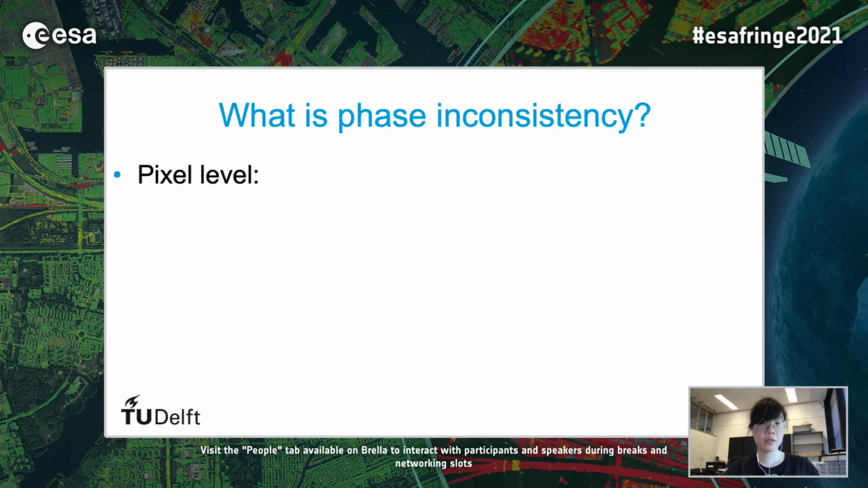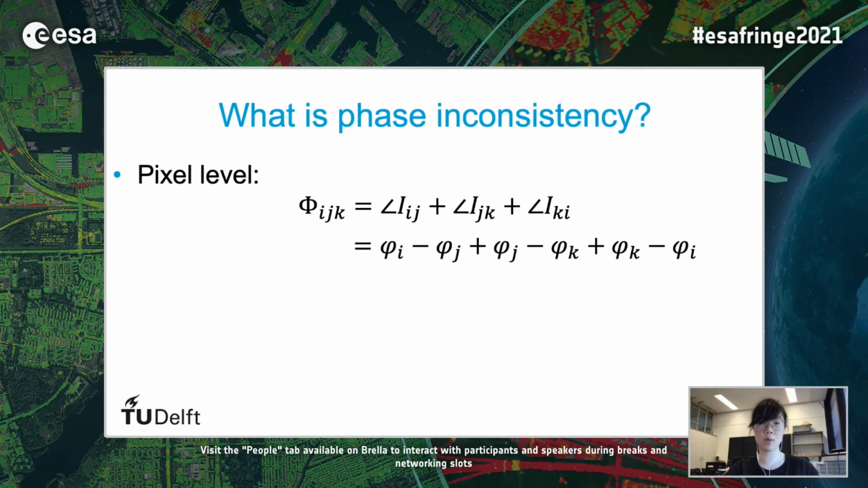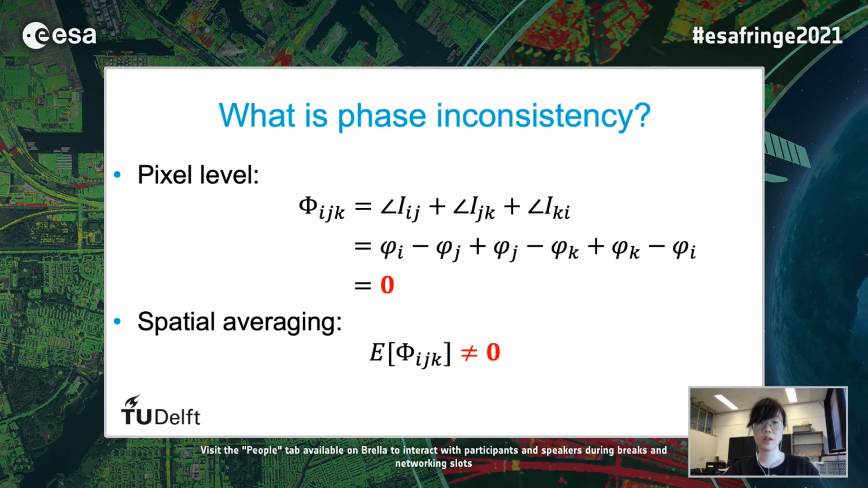There is a common and fundamental assumption in SAR interferometry, which states the phase is consistent. This statement is true in 2 aspects. Firstly, the SAR interferometric phase is geometrically interpreted, and this statement is also true at pixel level. It can be shown directly by math. But when we start to do spatial averaging, the phase inconsistency problem arises.